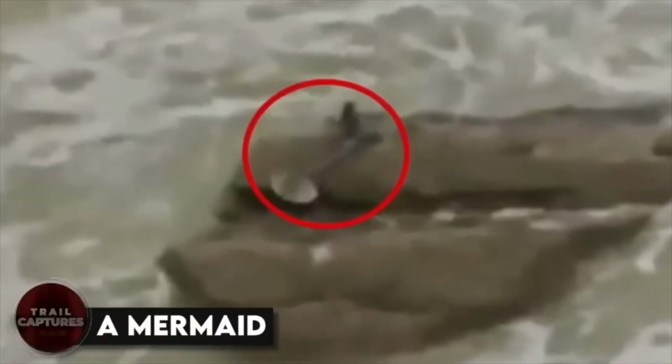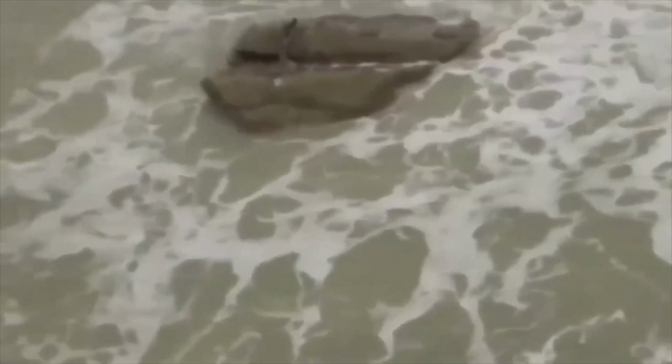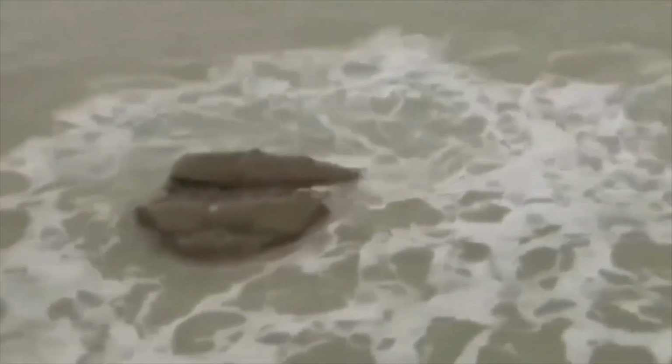A mermaid. Check out this crazy footage captured by some guys in Israel. They managed to catch what looks like a real-life mermaid on camera. The quality isn't great, but you can totally see the creature chilling on a rock before diving back into the water when it notices the guys creeping up. Oh my god! What is that? Do you think this thing was the real deal or just some kind of hoax? We want to hear your thoughts.